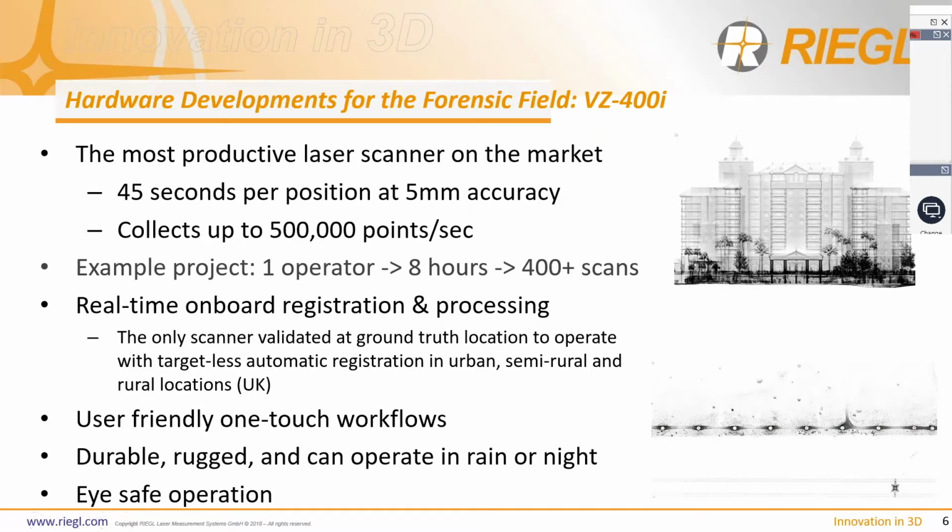So when it comes to hardware developments for the forensic field, Regal's powerhouse system is the VZ400i terrestrial laser scanner. Like Dave was saying, it is the most productive laser scanner on the market, where it's able to capture both data and simultaneous imagery within 45 seconds per position at a 5mm accuracy. With the capability of collecting up to 500,000 points per second, all of your projects can be captured rapidly, safely, and efficiently.